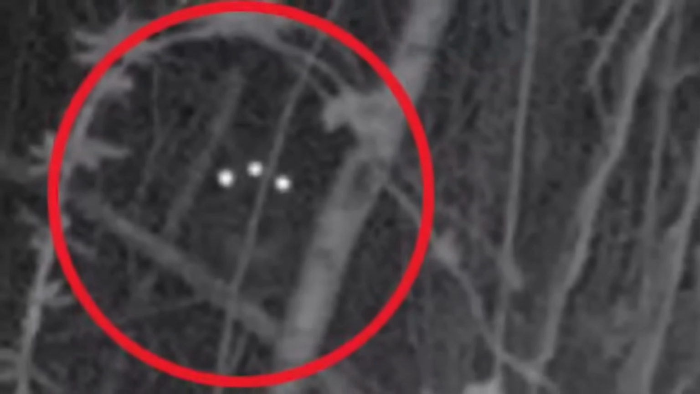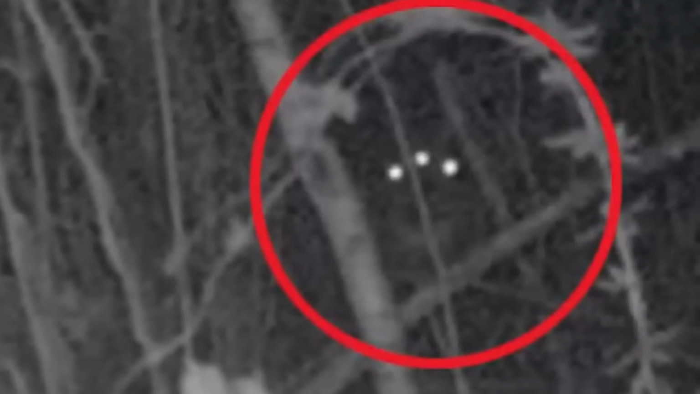Was it a paranormal creature or something else? This was looking very spooky. That was still hidden or unrevealed yet. No one can point out what it was.